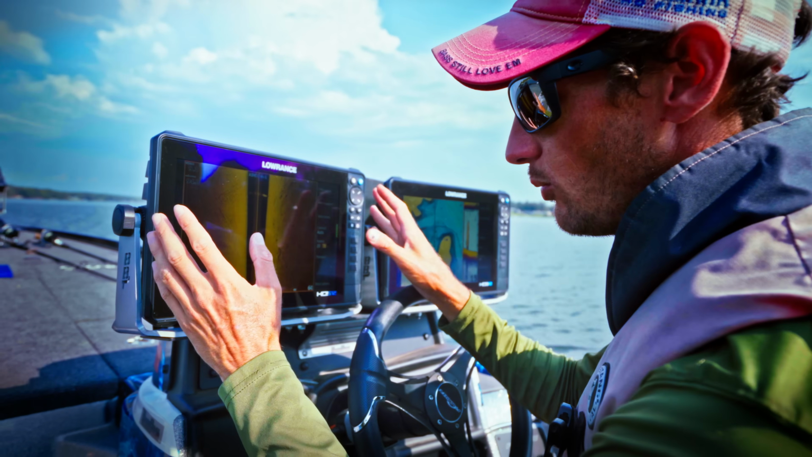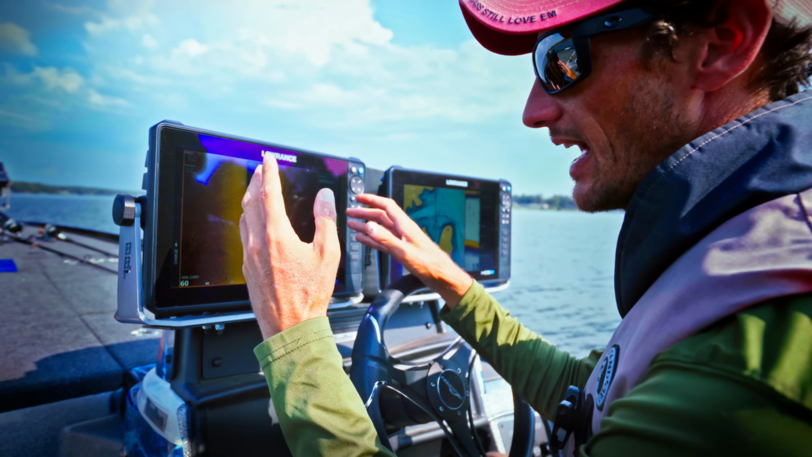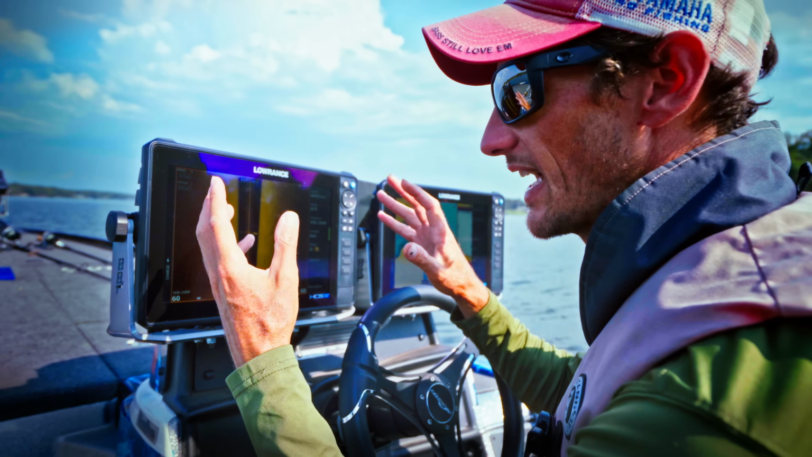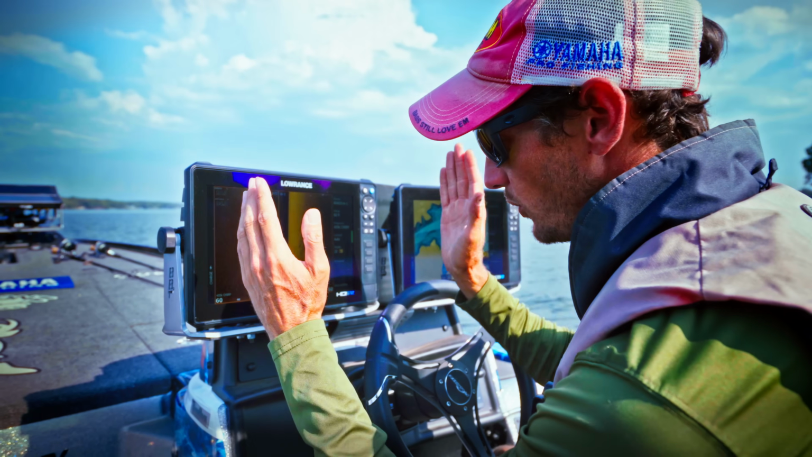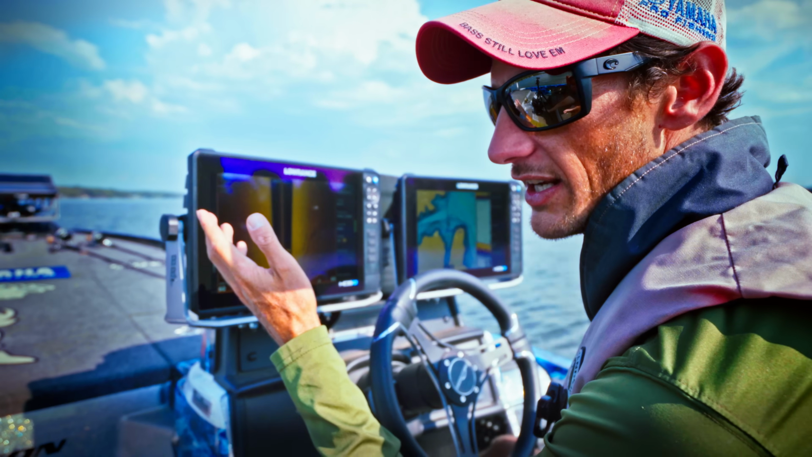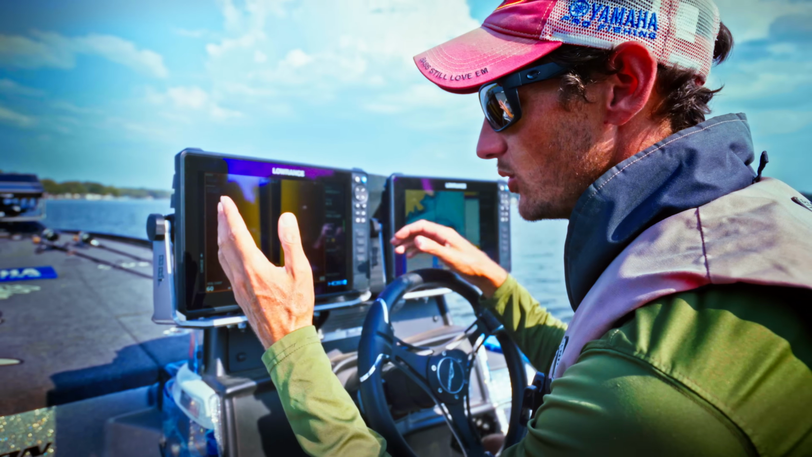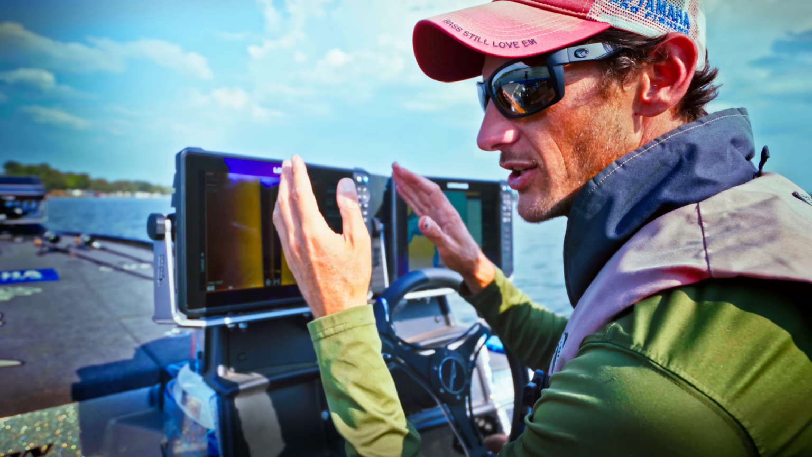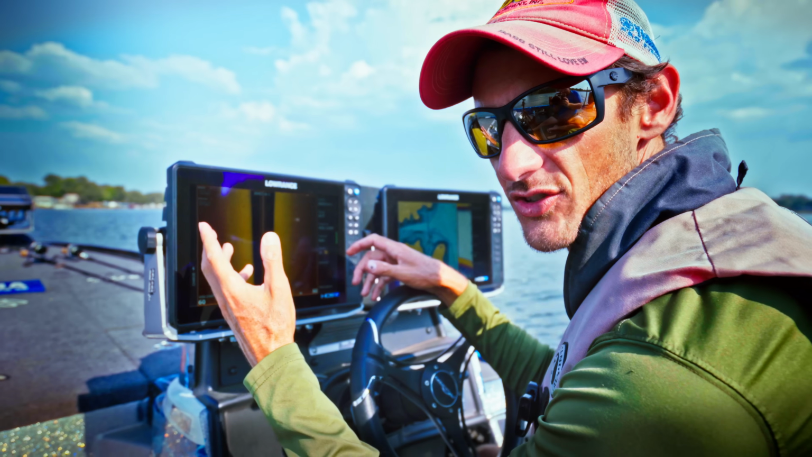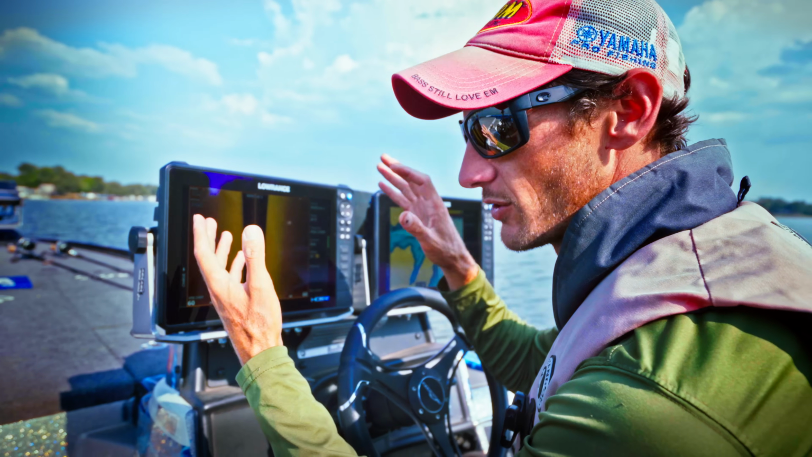But on one unit, I like a full screen side scan. I run this full screen side scan because I became accustomed to the size of the fish and the size of brush in full screen. If I split it up, it makes my screens a lot smaller. Whether you run a 7-inch unit or a 9-inch unit, I suggest that, whether you split it or don't, you get used to one specific size that you're always graphing on. Because if you start changing it up, you don't get a good mental picture of what you're seeing.